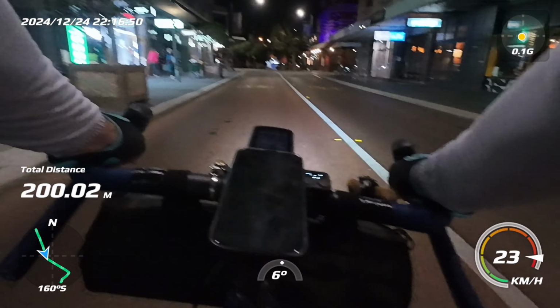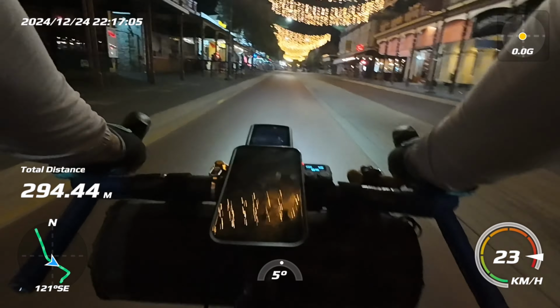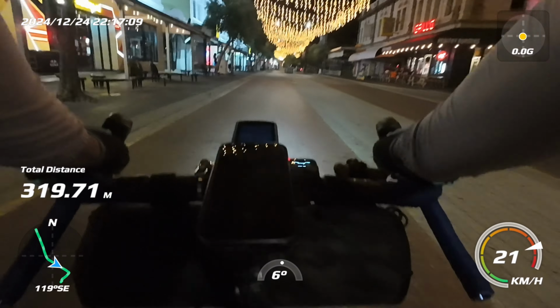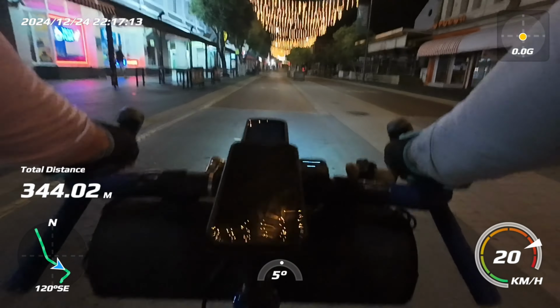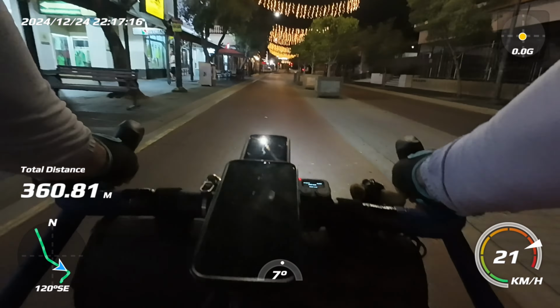Alright guys, we're coming to the end of the ride. It's going through the middle of Fremantle. Extremely quiet, which is good. So, going to be pulling up soon. We've clocked almost 57 k's, which is not bad. It's more than I had in mind.